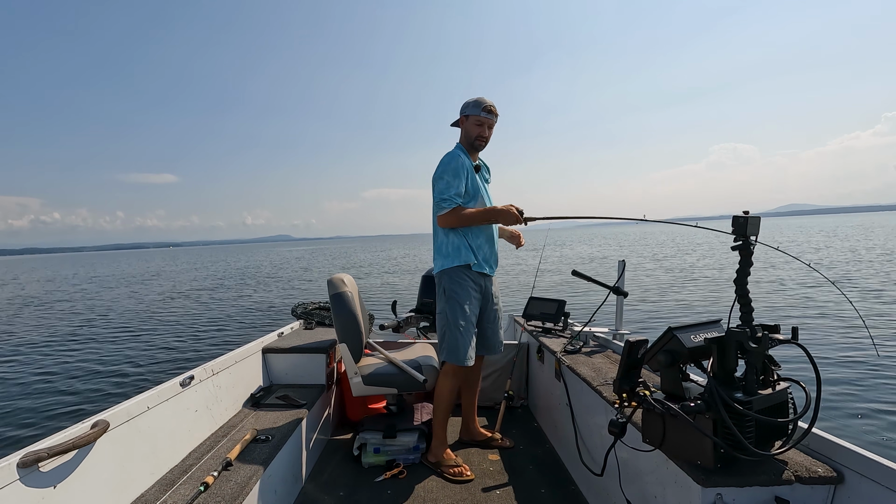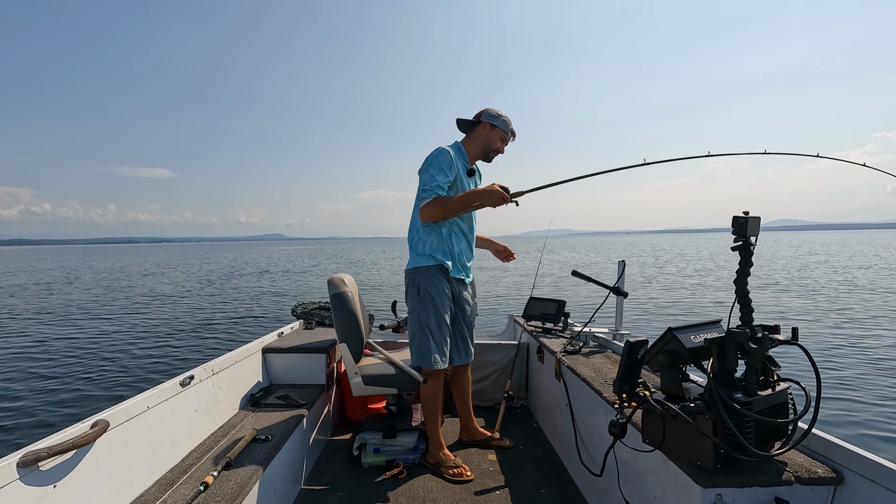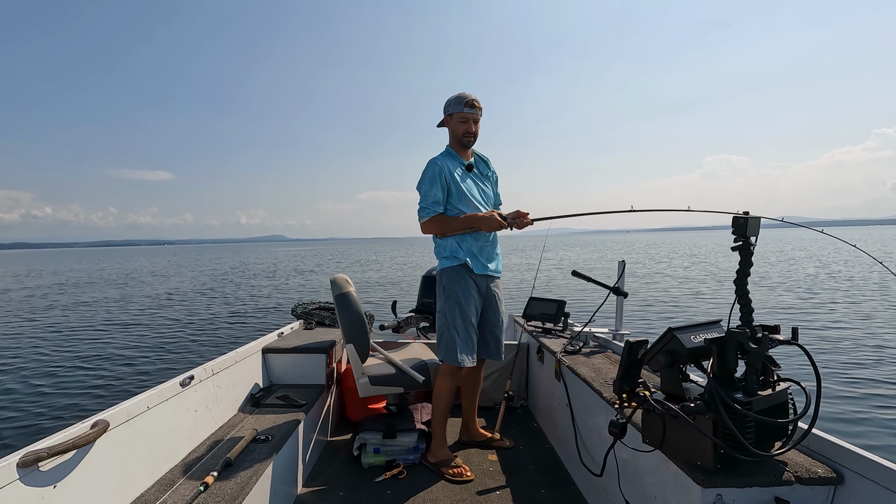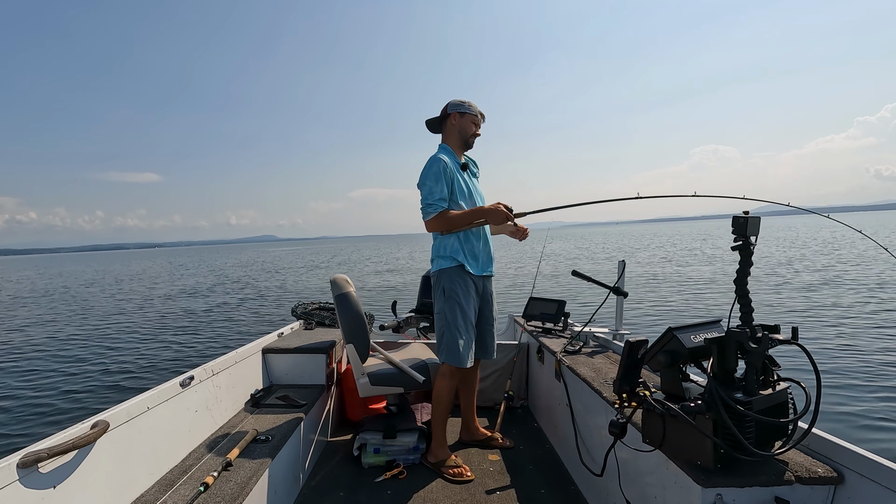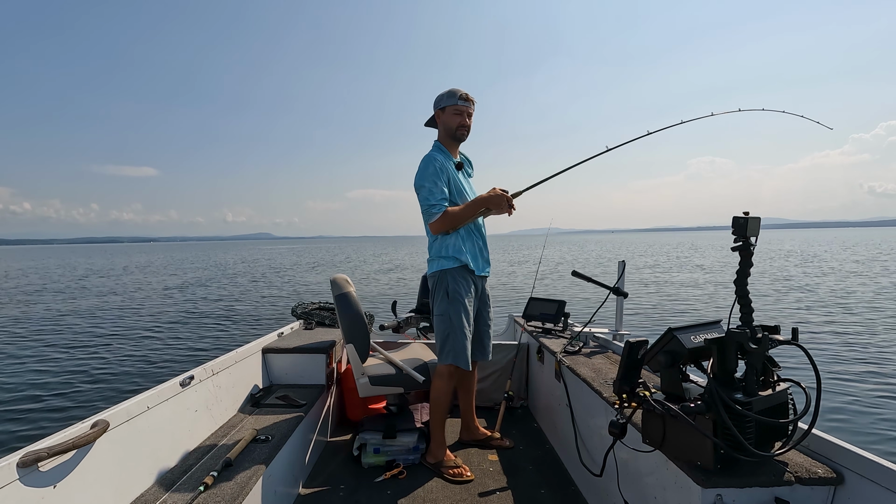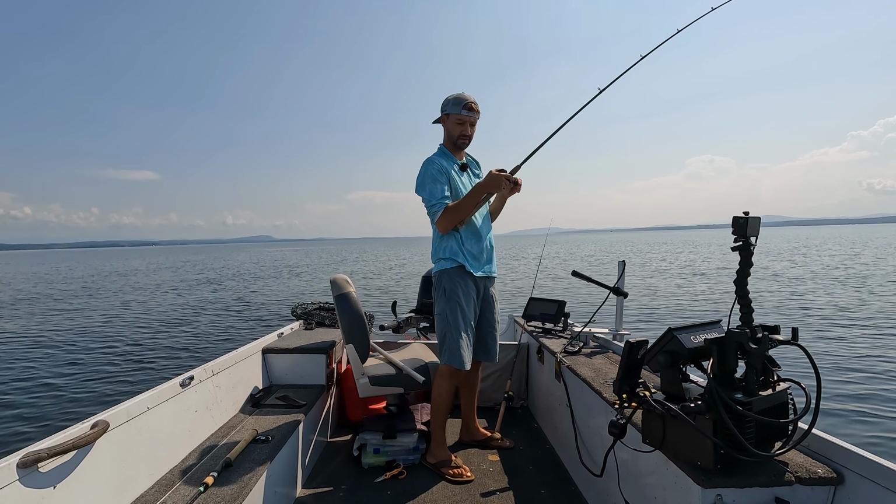I mean, you could probably come out here in a kayak with a really long rope and anchor if you wanted to, or spot lock, which is what I'm using. Even if you just mark fish and drift, like right now I could drift, there's no wind really. Put on a heavier jig.